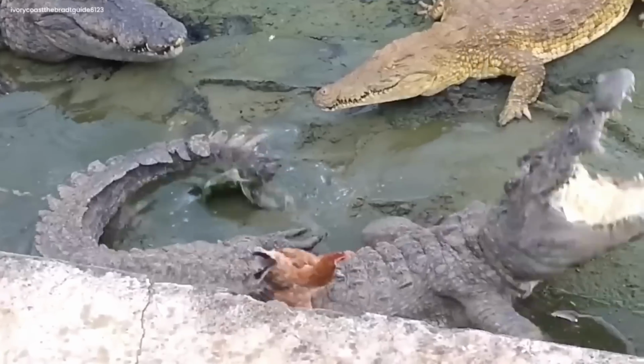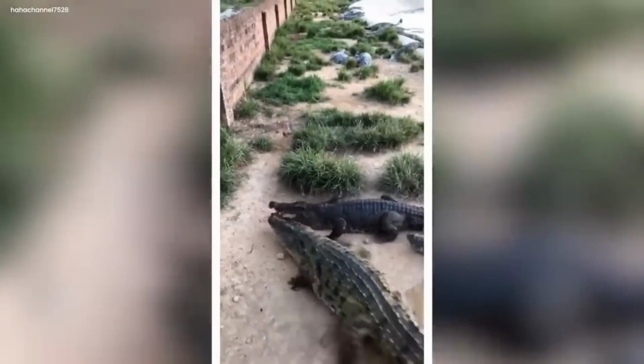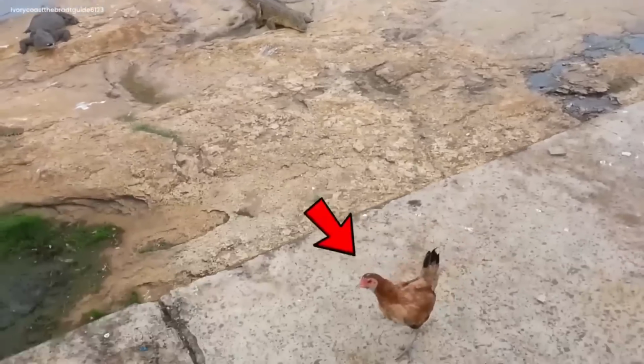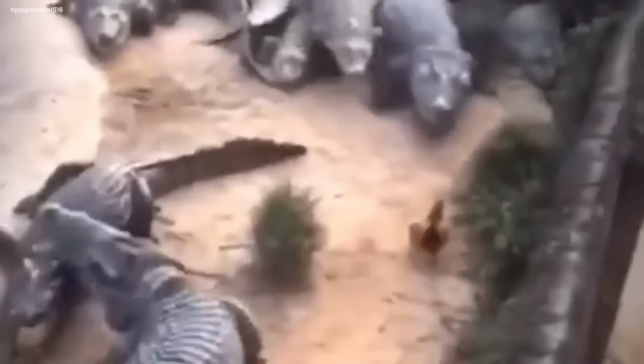Luckily, it flew up into the air just in time, leaving the confused crocs snapping at nothing below. The fortunate chicken soared through the sky, making happy noises, while the disappointed crocs watched. The chicken, now a hero in the sky, told the story of its narrow escape to its farm friends.